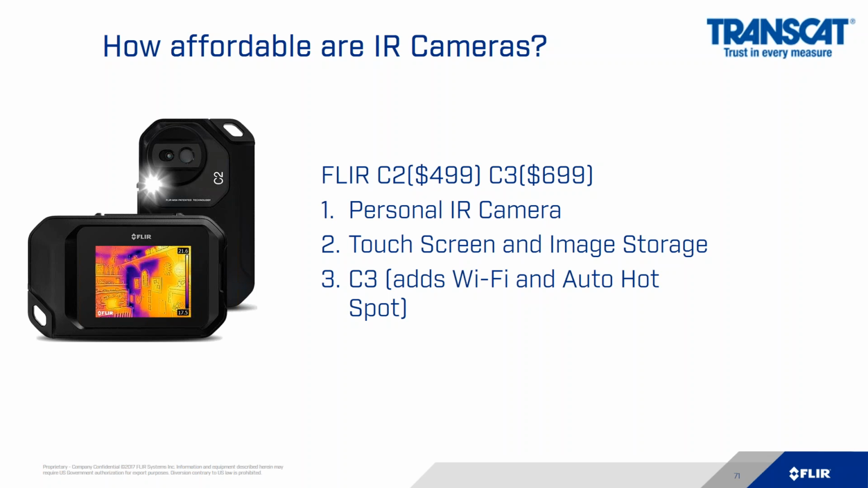They're about the size of an iPhone or Android phone. They have a touch screen, and they've got a single bar that will snap both the thermal image and or the visual image as well. You get a 2-hour battery runtime, and these cameras will store over 500 images.